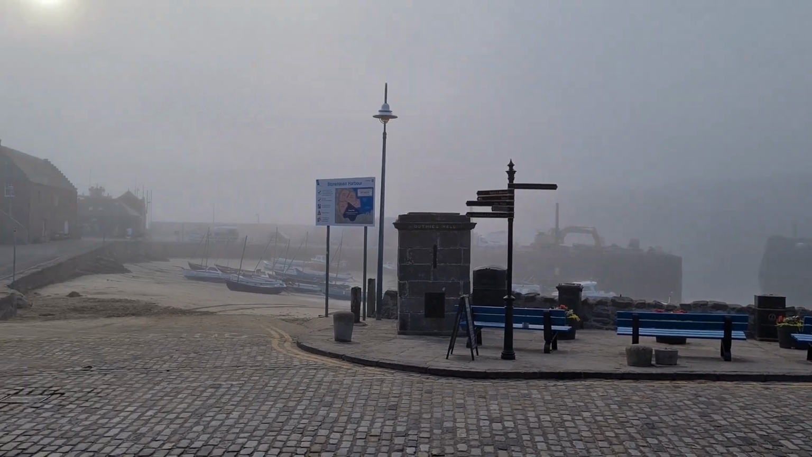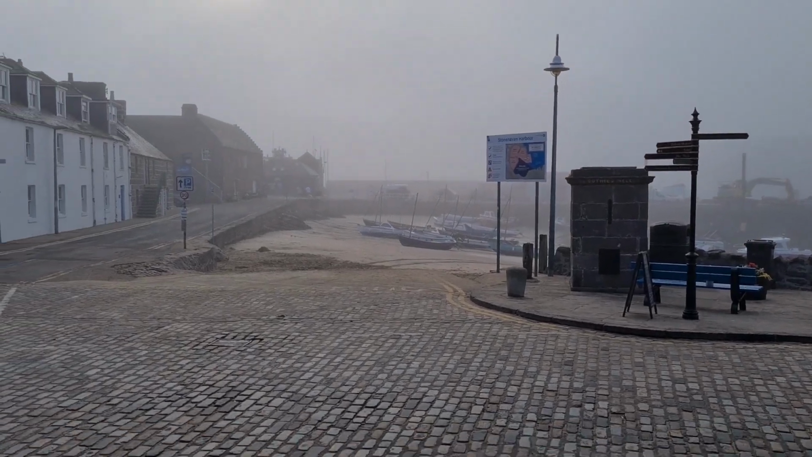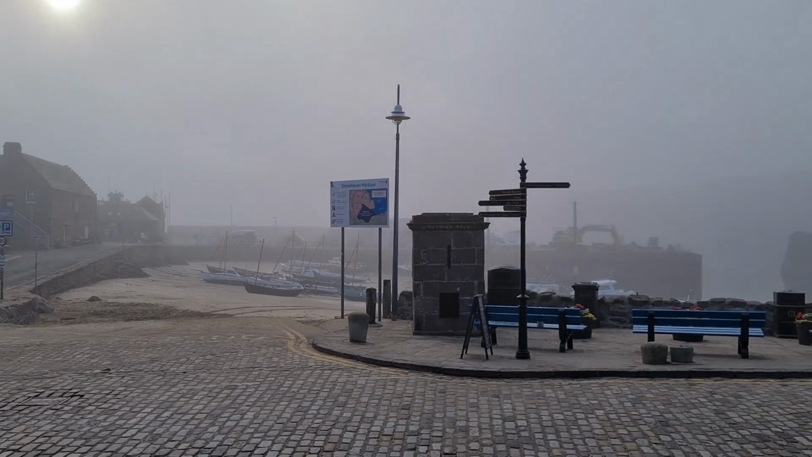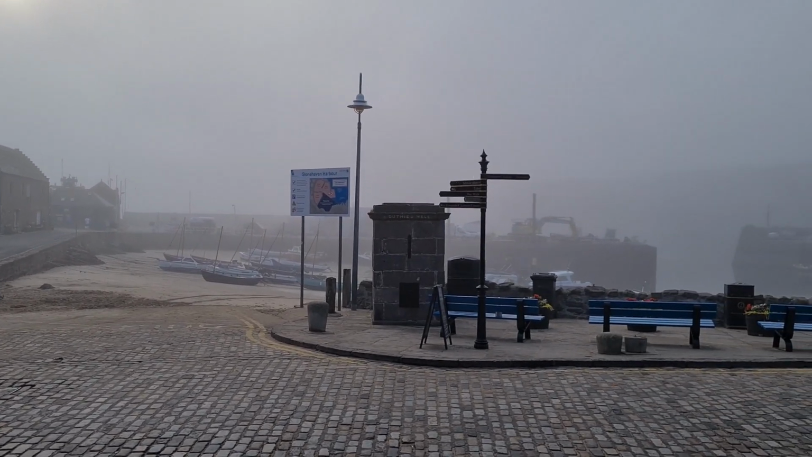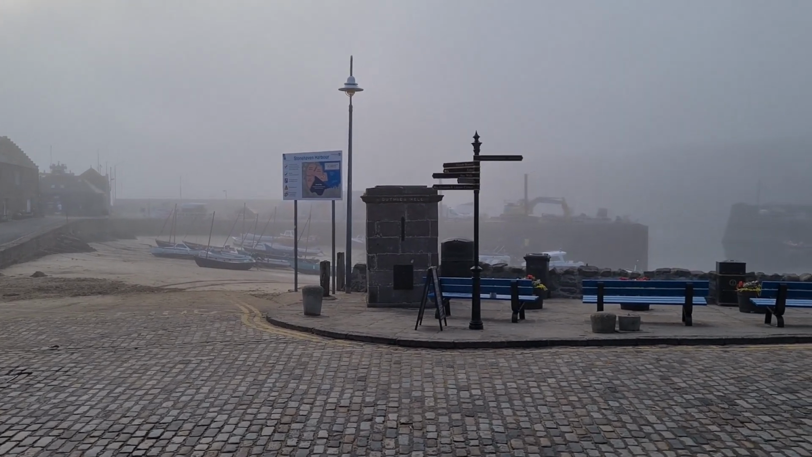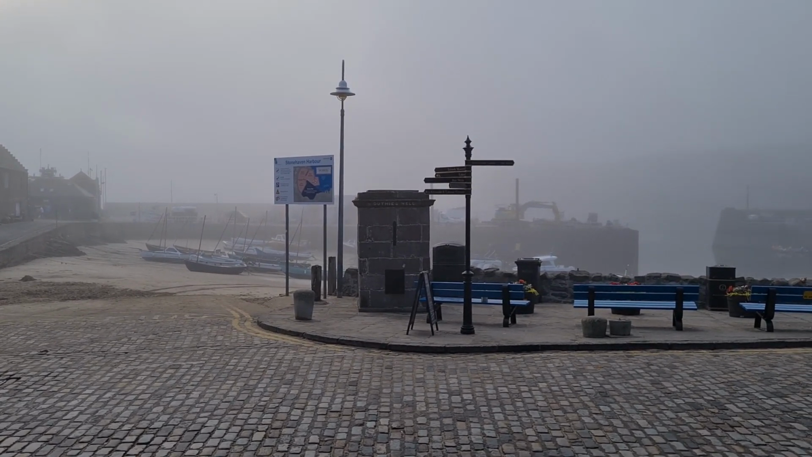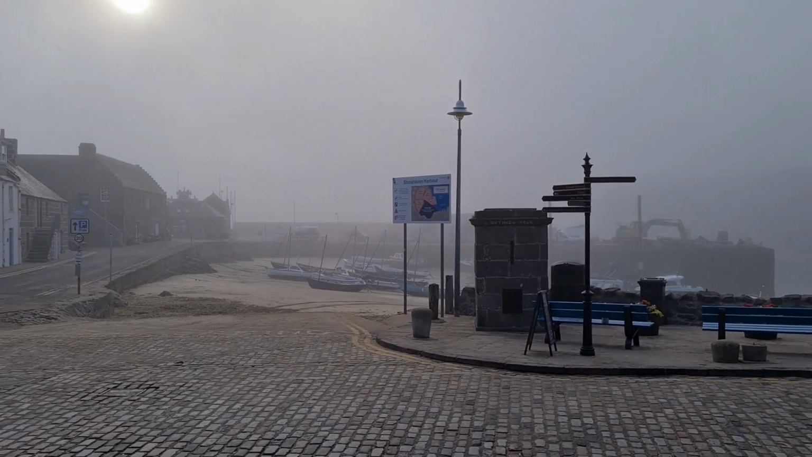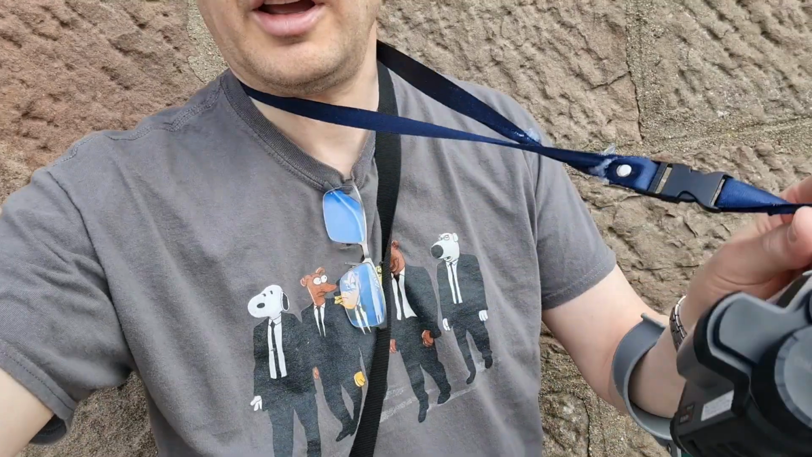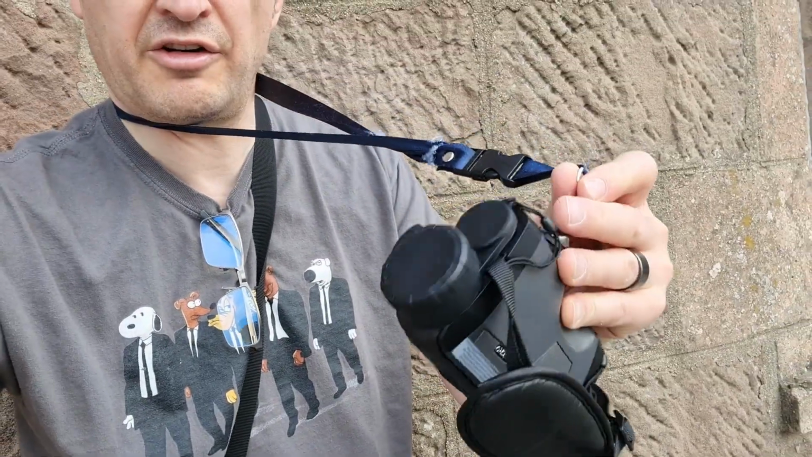So I'm here at Stonehaven Harbour to do a little test demo comparison of the HIKMICRO Gryphon GH35L spotter against my older Pulsar Quantum Lite XQ30V thermal spotter. So let's just get this going. I've got the HIKMICRO Gryphon with me.